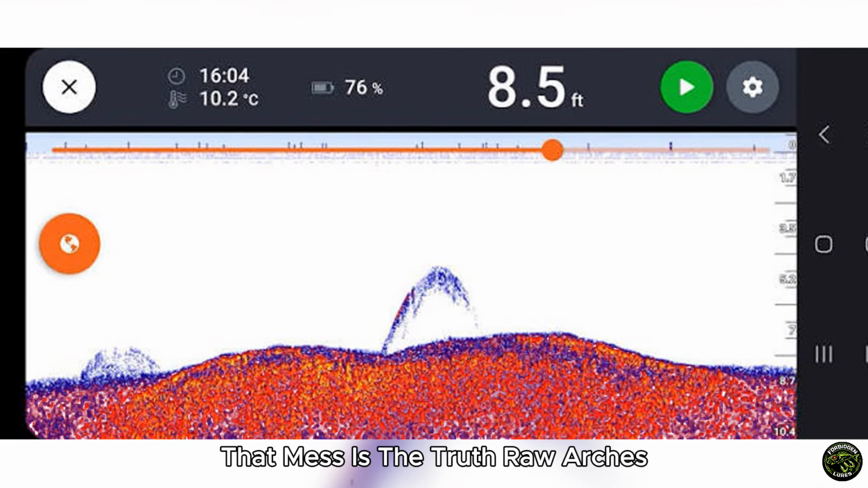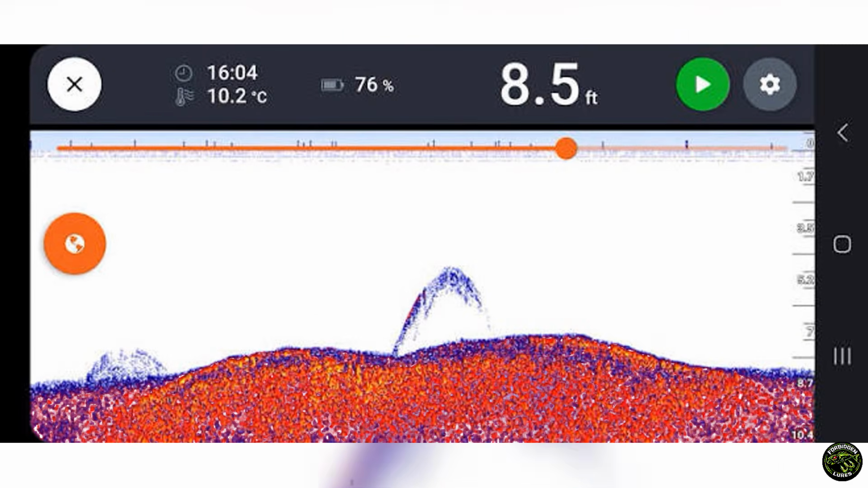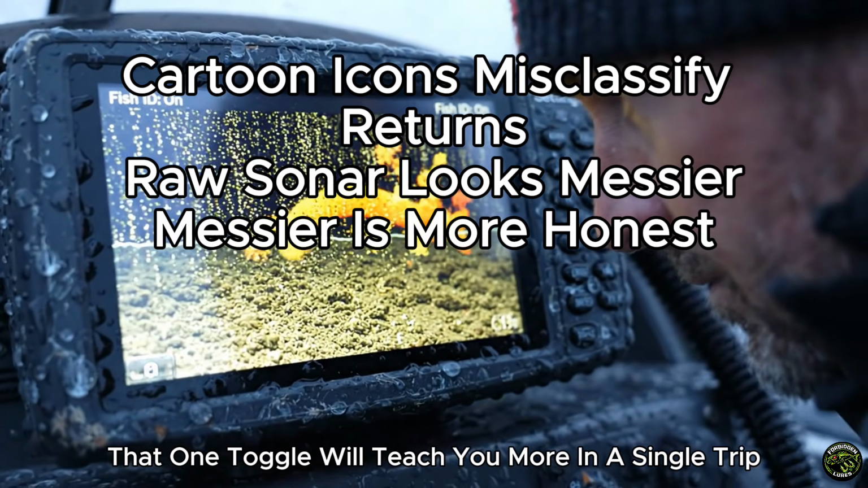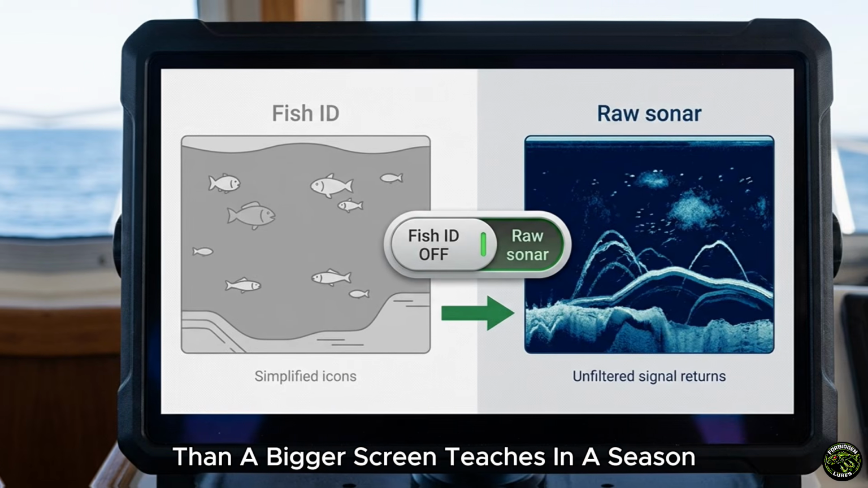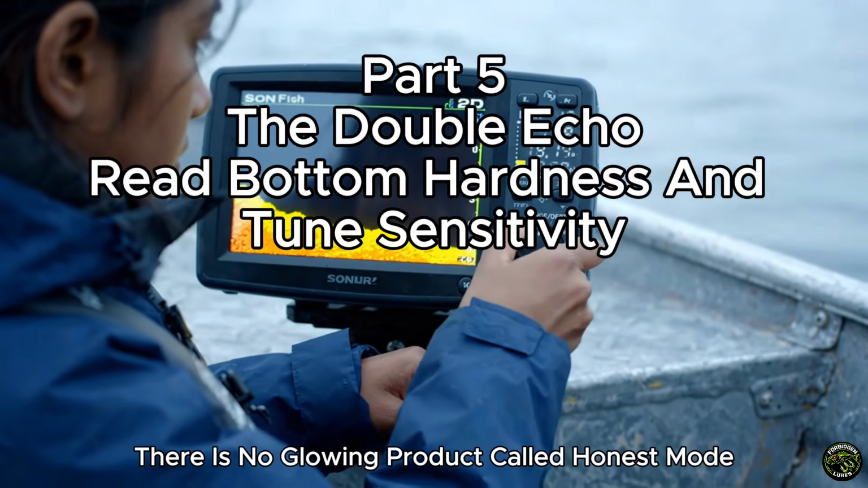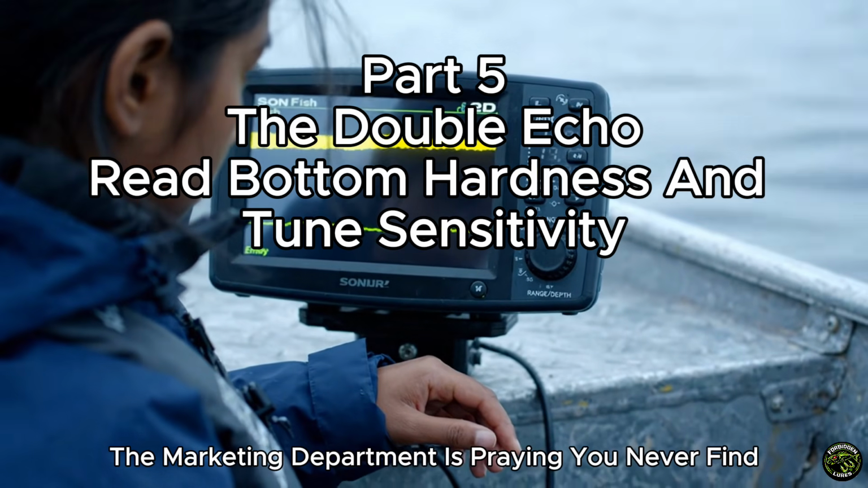That mess is the truth. Raw arches, raw lines, raw fuzzy clouds. That is you finally seeing what is down there, instead of a cartoon somebody drew to make you feel taken care of. That one toggle will teach you more in a single trip than a bigger screen teaches in a season. And notice, it is completely invisible on the shelf. There is no glowing product called honest mode. There is just a quiet switch the marketing department is praying you never find.